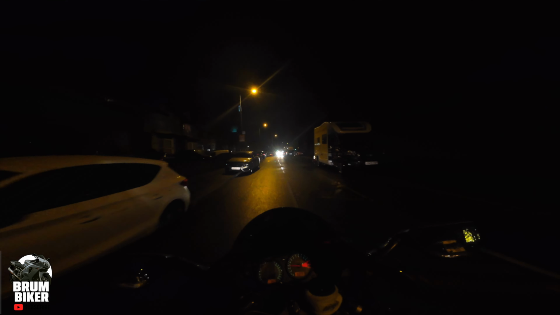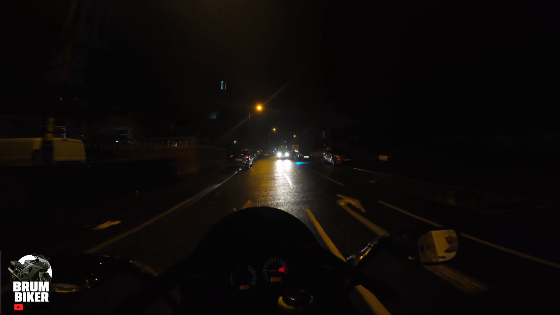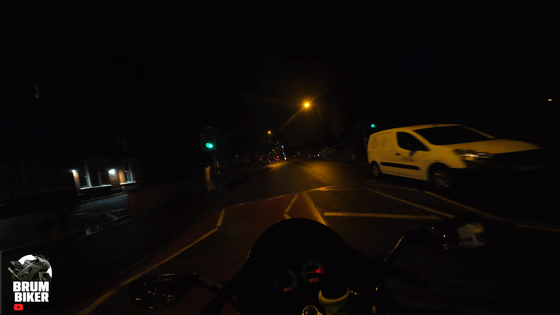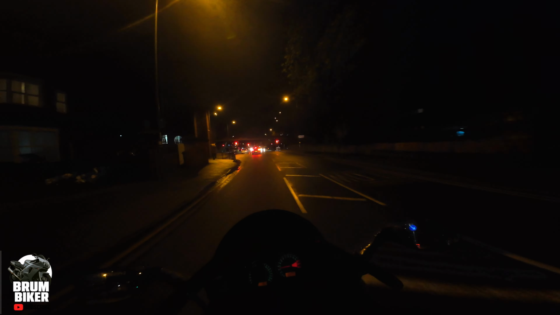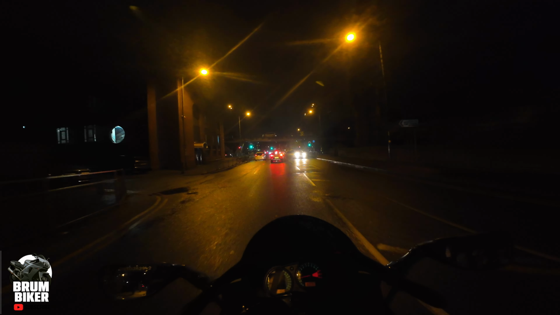What's wrong with them? You can't be locking off the road and not tell me. You get me? You're supposed to tell me from way up, sir. They're supposed to say Brum bike, the road is closed down there, so I beg you go the other way. But instead they wait till you get right up to it and it's road closed. Unless I wasn't paying attention, but yeah, man.